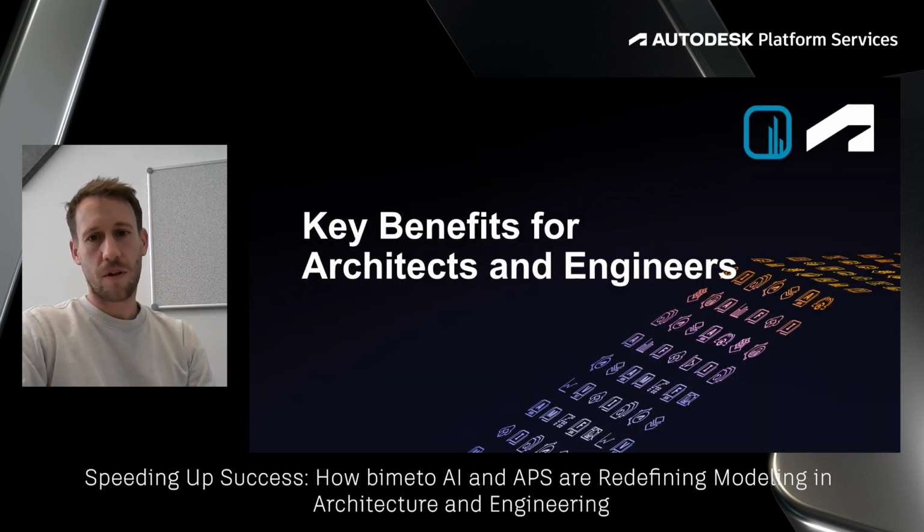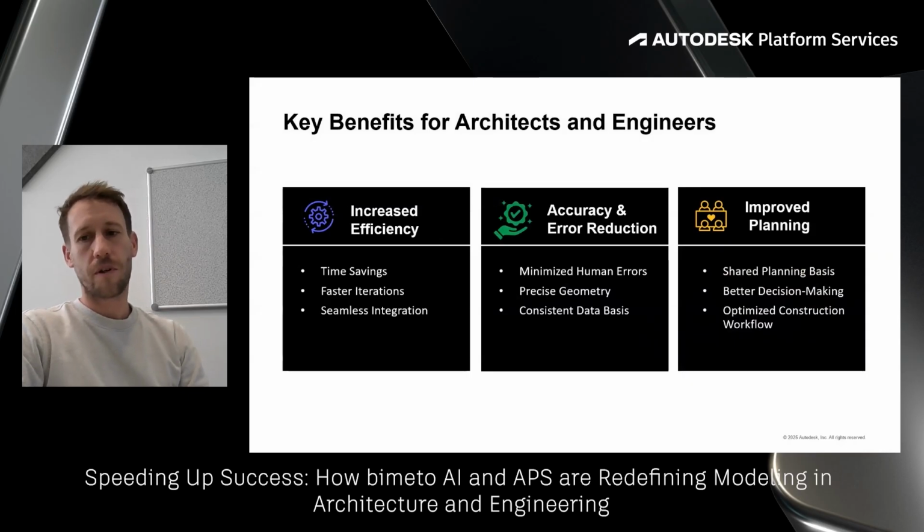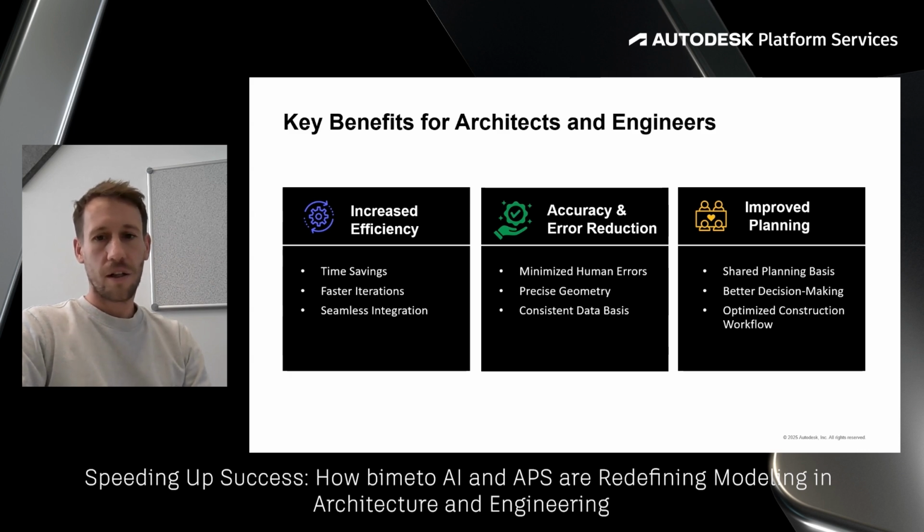So let's discuss what this means for architects and engineers in practical terms. The benefits fall into three critical categories. First, increased efficiency through time savings, faster iterations, and seamless integration with existing workflows. Second, accuracy and error reduction by minimizing human errors, ensuring precise geometry, and providing a consistent data foundation. And finally, improved planning through a shared basis for all stakeholders working with the building information modeling, better informed decision-making, and an optimized construction workflow overall.